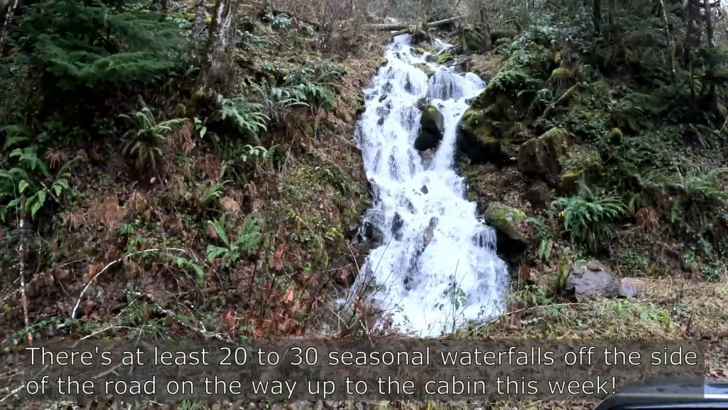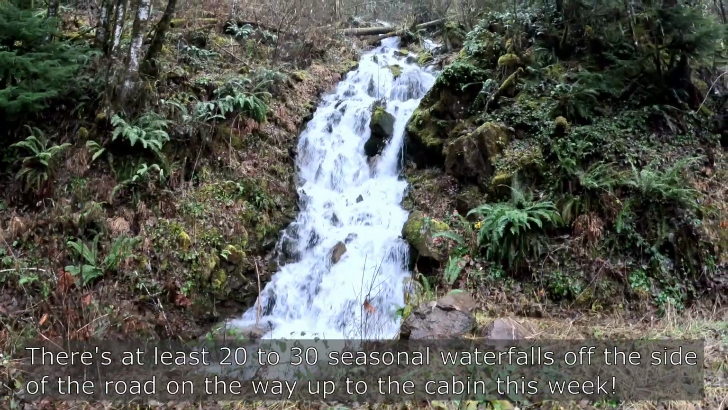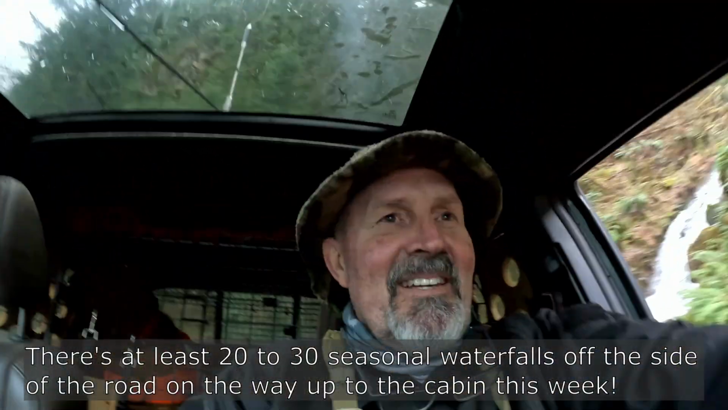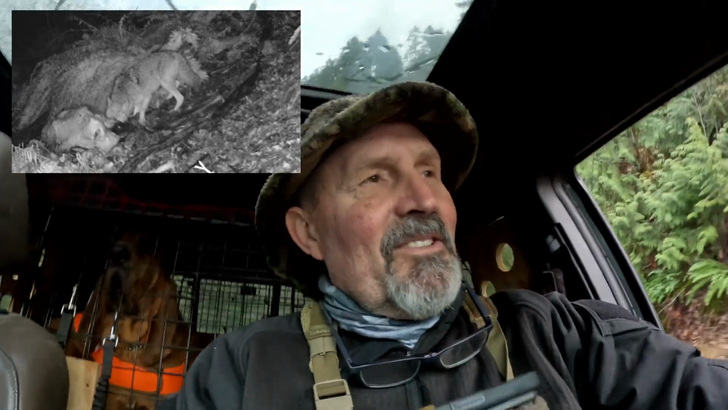So this time of year, if there's been a lot of rain, some of these seasonal waterfalls are incredible. Check this one out. Isn't that awesome? Incredible. I used to walk up here years and years ago, sometimes with the boys, and I've got pictures of them when they were teenagers, with that water just coming down like that. Gorgeous.